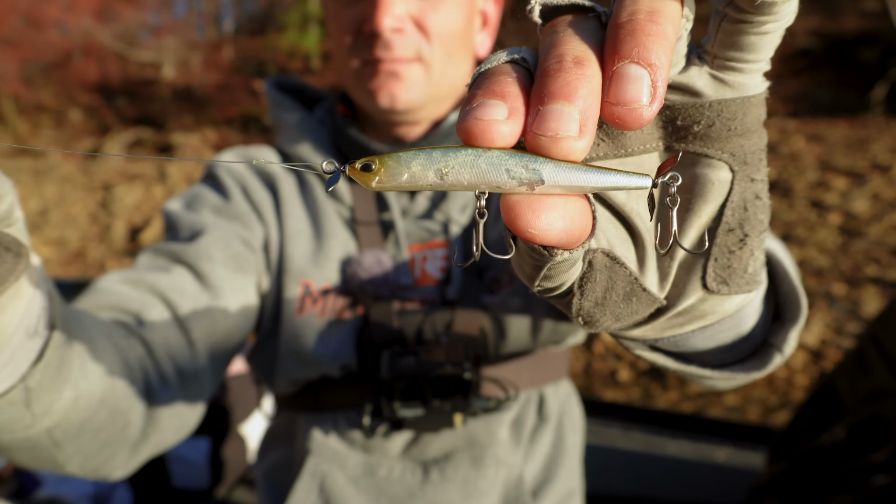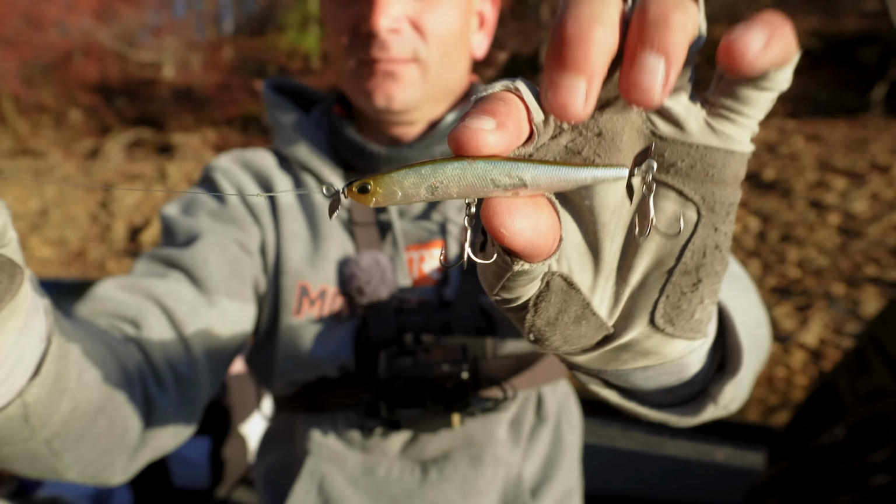That's a loop knot right there. And yes, it does get wrapped around the prop from time to time. But what's really unique about this Duo Realis is the action, and you cannot buy a knockoff. Like the other Spybaits, they just don't do the same deal.